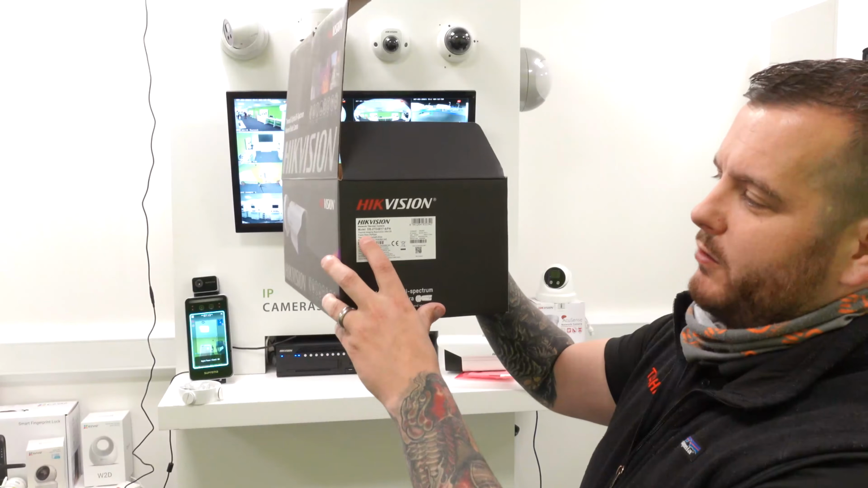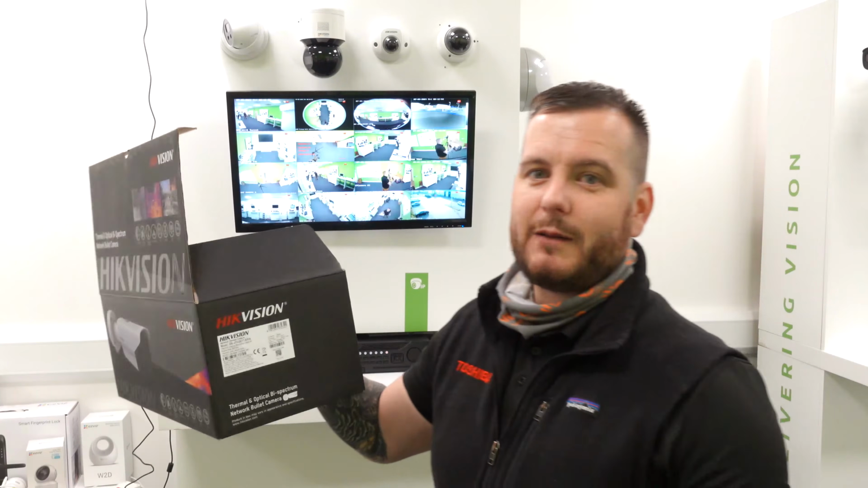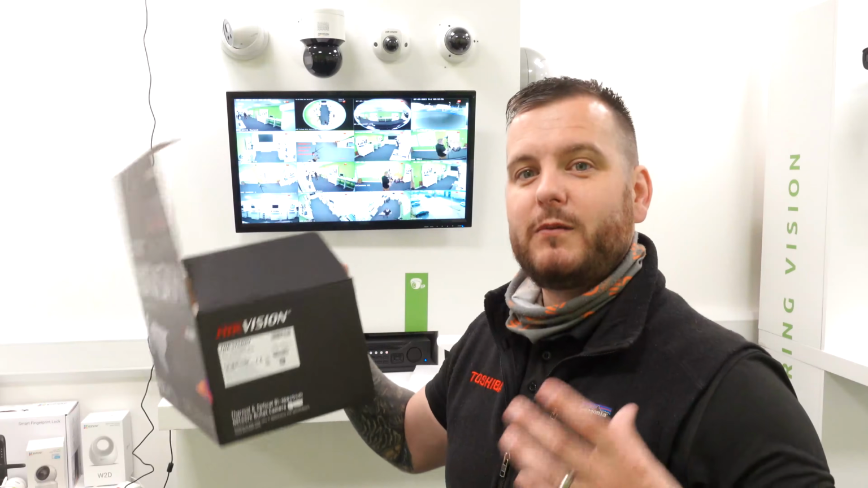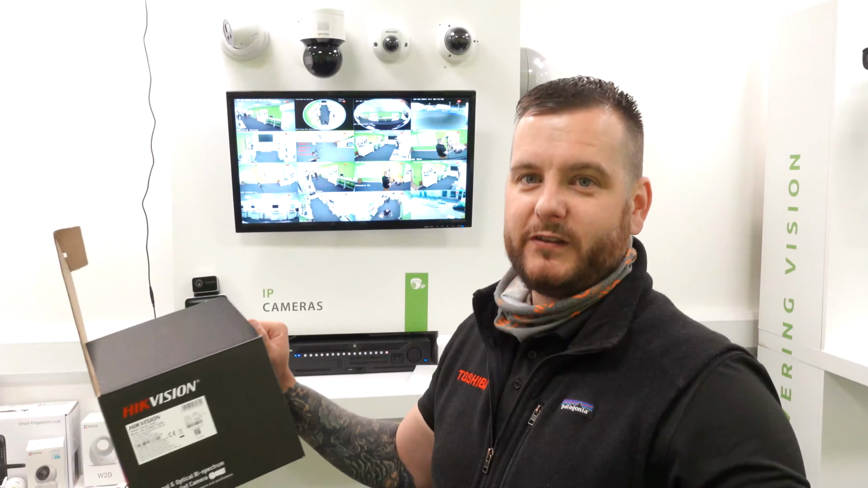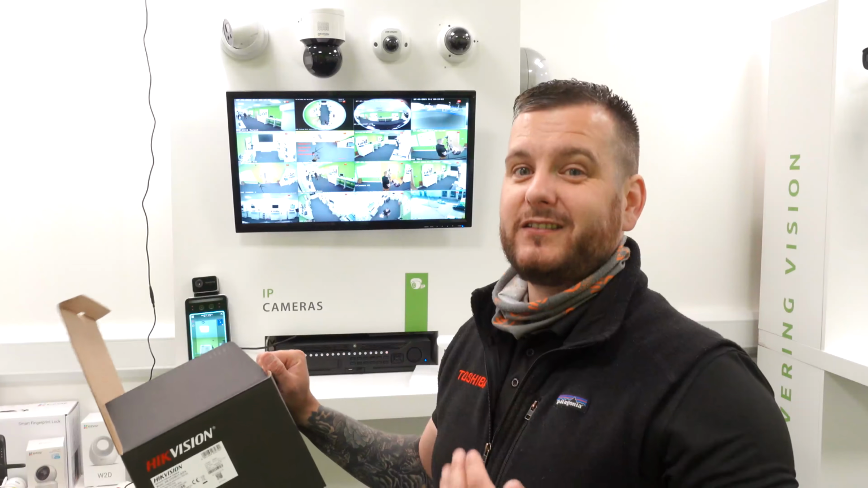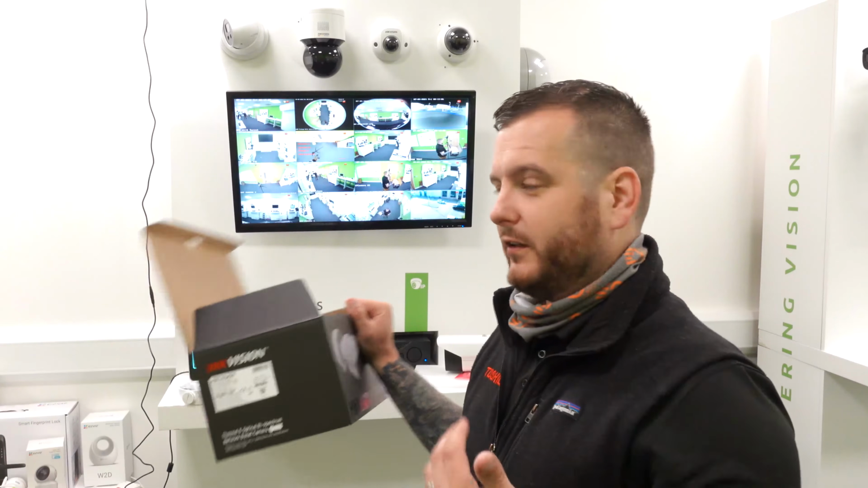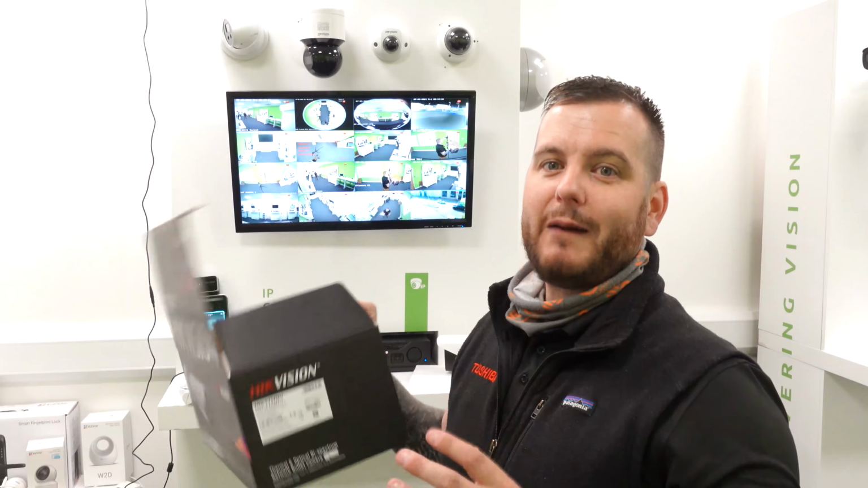So it's 160 by 120, 25 frame rate. It's a 6mm lens. Depending on your application, we also have a thermal lens calculator, so you can put your map or your image of your site on there, drop your cameras on there, and it'll show you the detection distances of the models that you select, so you can make sure you match the appropriate lens size with your application.